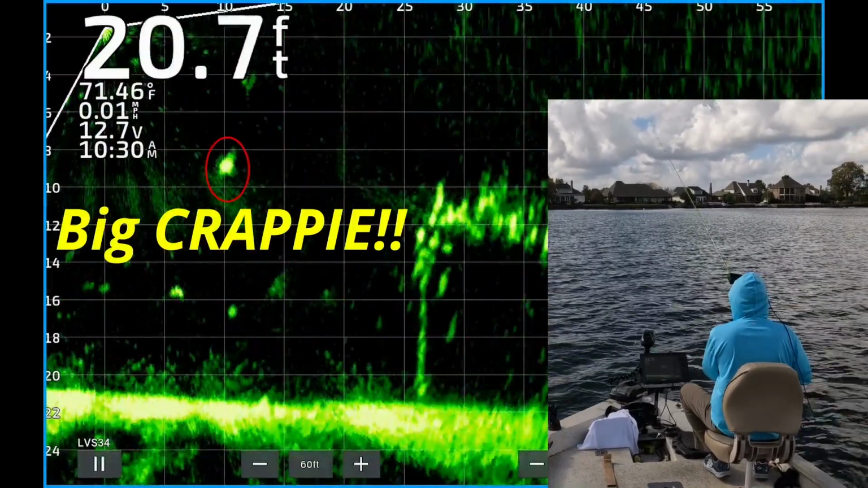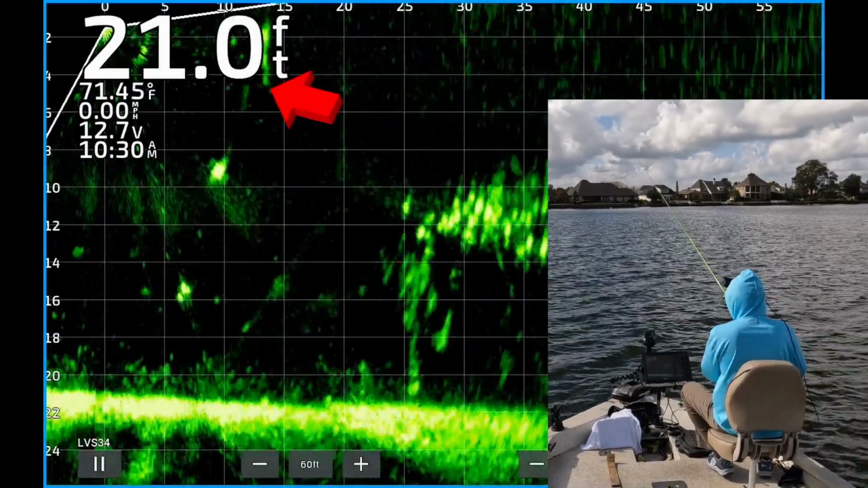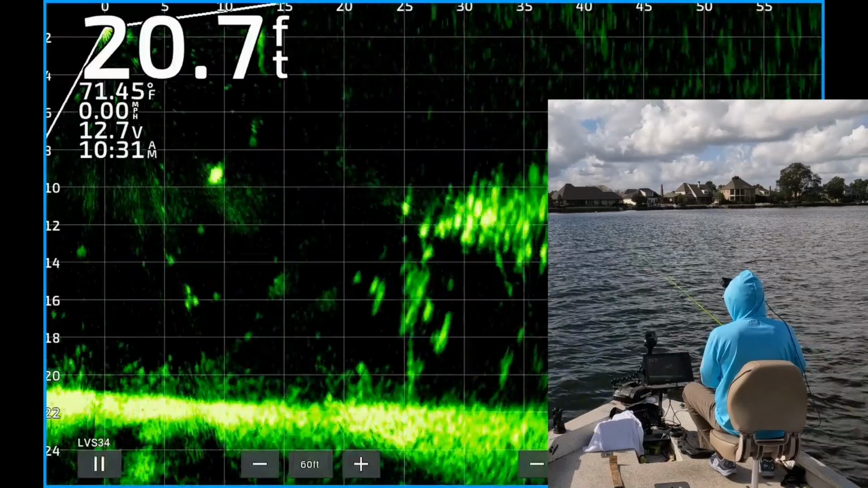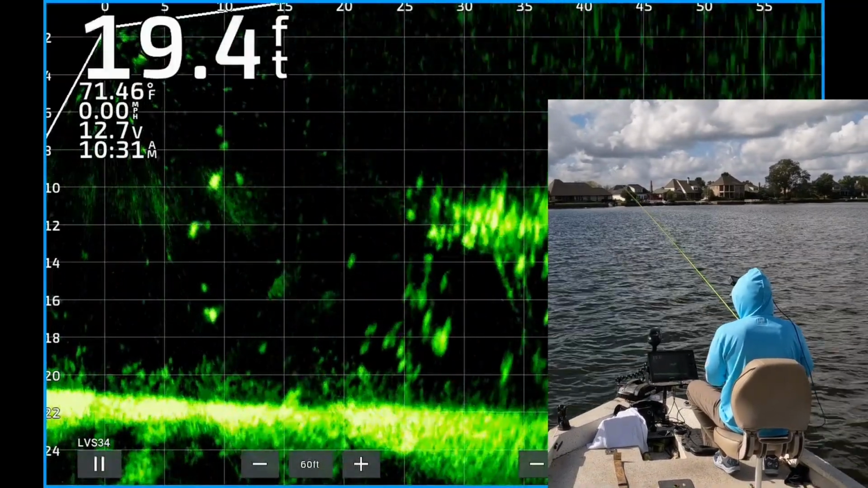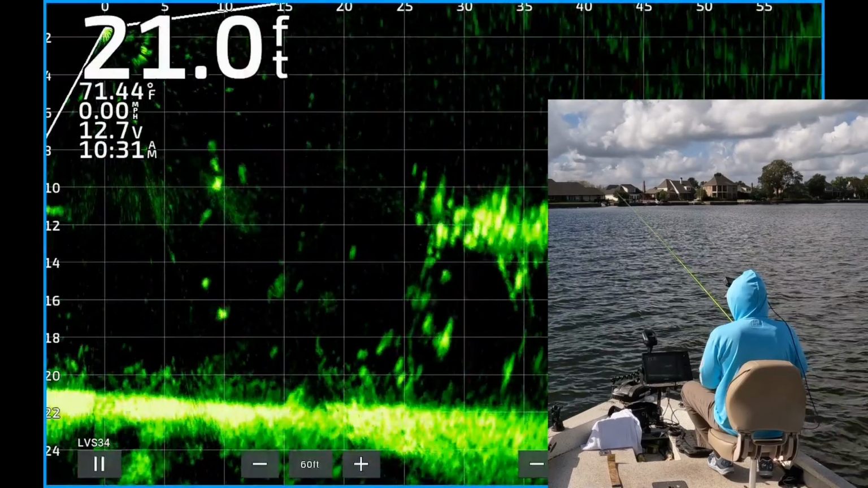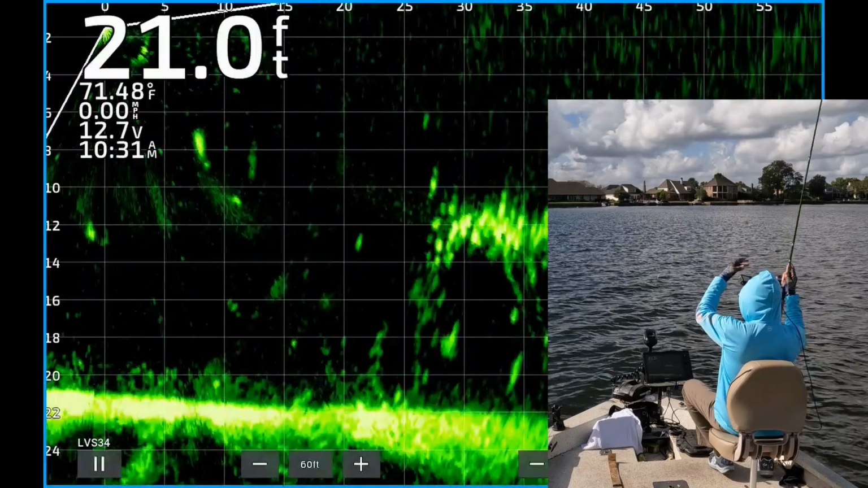But there's a nice crappie right there. 10 feet from the boat, about 9 feet deep. There's my weight and jig dropping down to it. All right, there's the jig and weight coming down on top of the fish. That's a nice looking size fish. He saw it. Boom, he ate it.